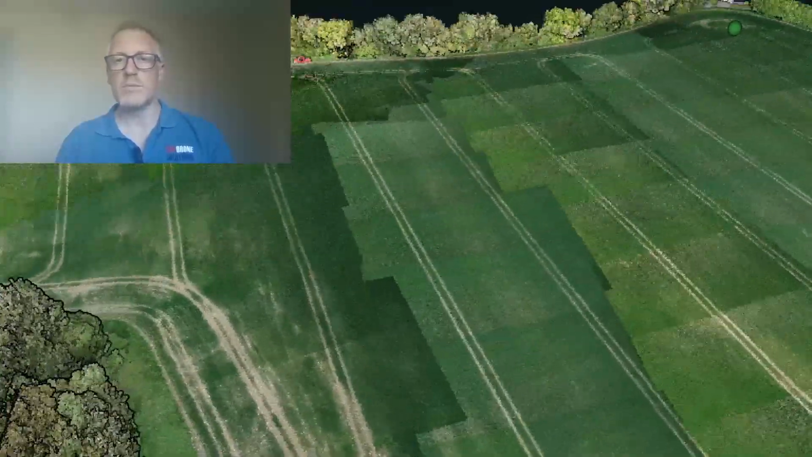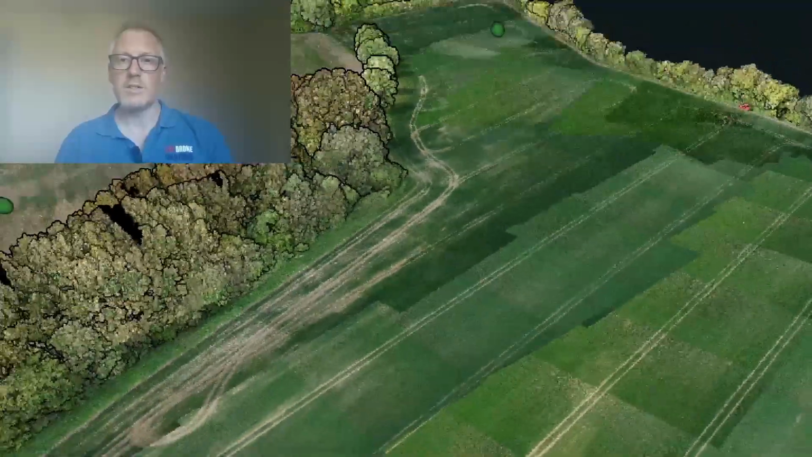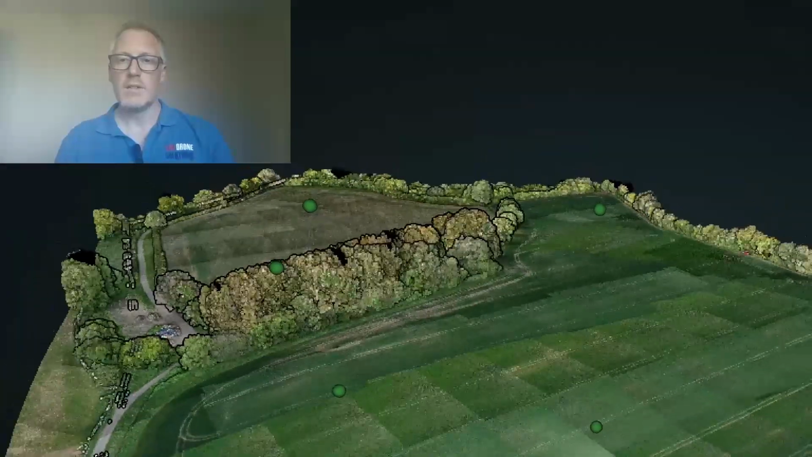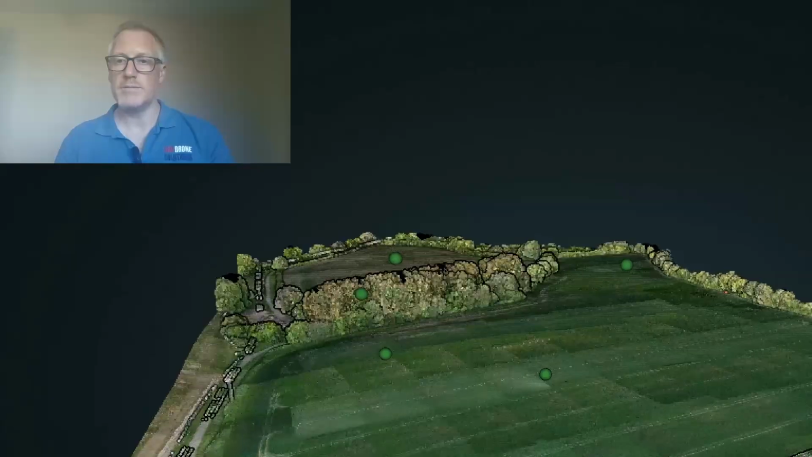So while the client is waiting for their deliverables to be emailed across, they can of course utilise some of the features on the Rock Cloud which we give them access to. So why don't we check out a few of the amazing measurement tools on that platform now.